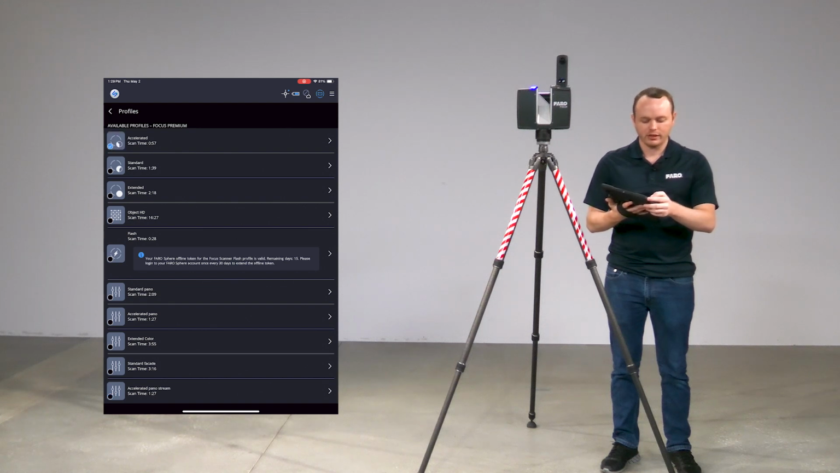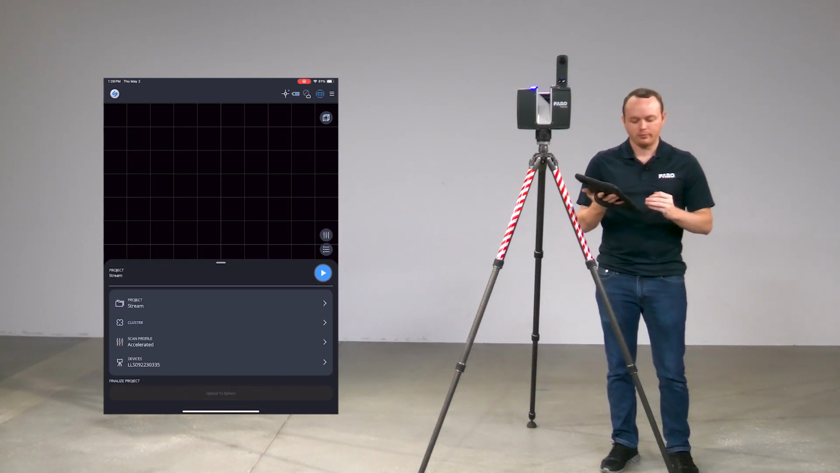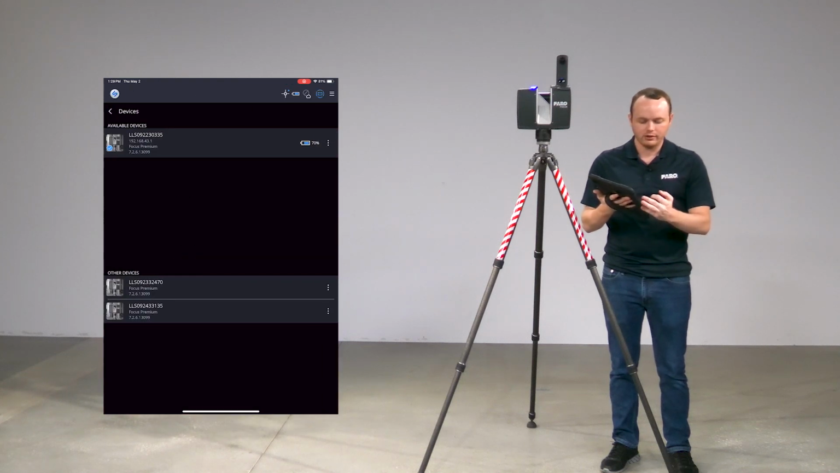So for my first scan, I am just going to select the accelerated, non-colorized version of this profile. The last thing at the bottom we see here is the devices selection. This is just going to allow us to disconnect or make sure that our device is connected to the right scanner to begin with.